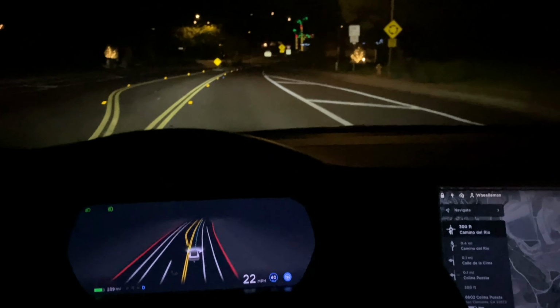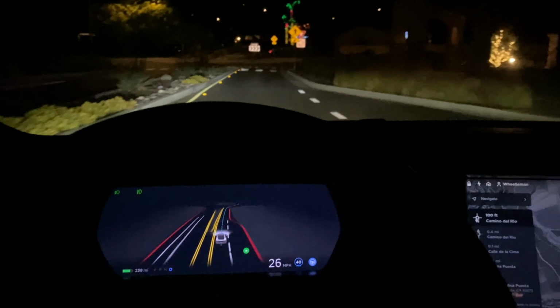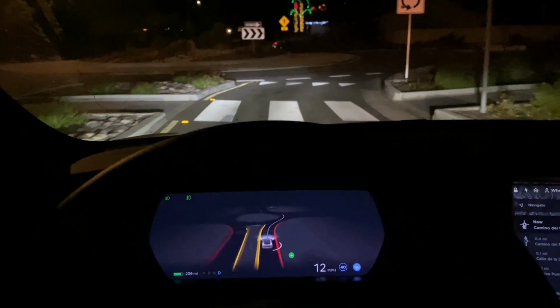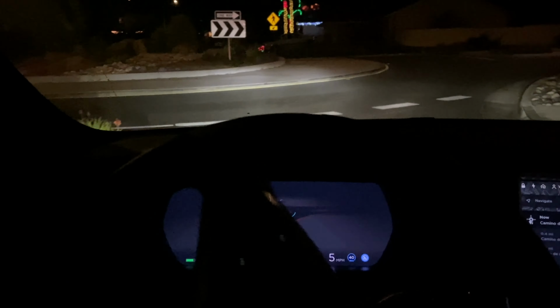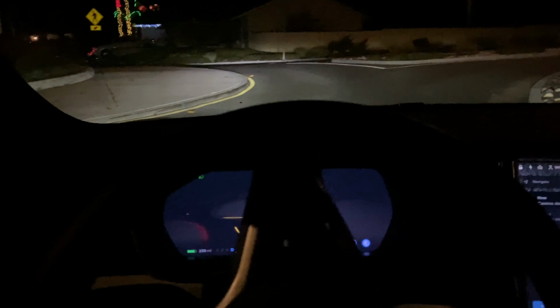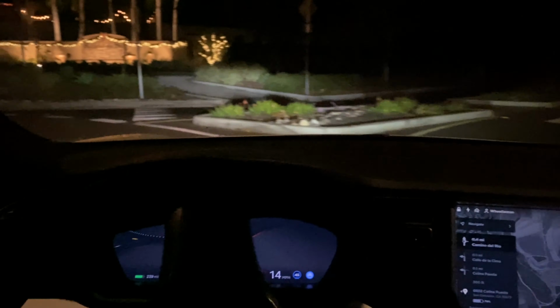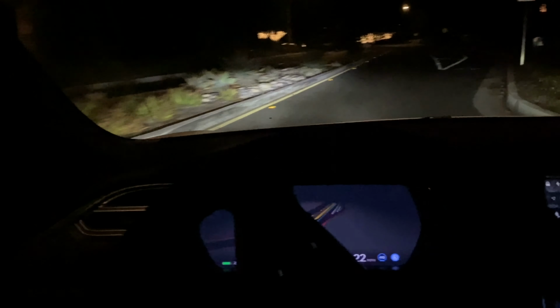Thankfully there were no cars coming, and maybe during the day it would have done it quicker, I don't know. But the good news is we get to see this thing on another roundabout. So we're going to do an almost complete 360 back to where we started. So we're going to go around this side. Yeah, this is really nice and smooth on the turn. Really, oh, perfect, absolutely perfect.